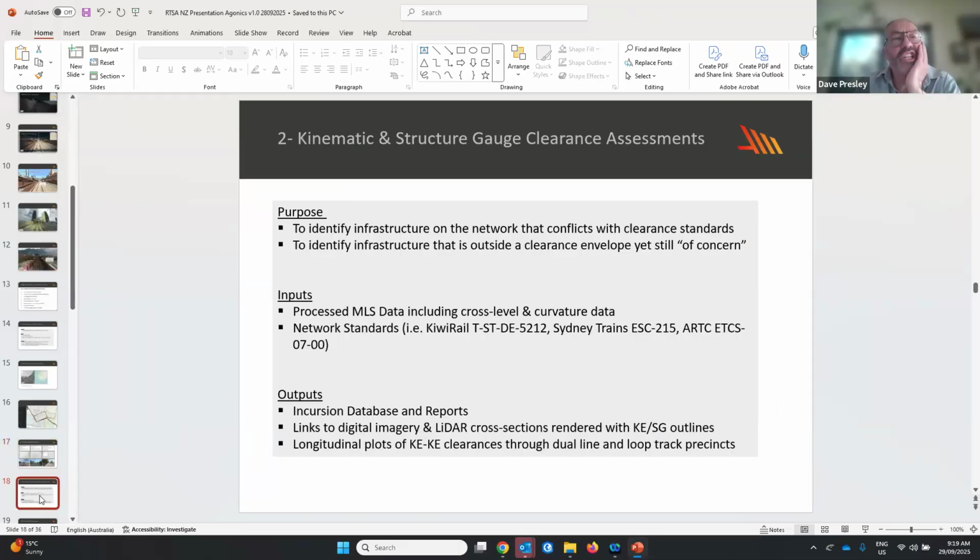A second application for MLS is to do large-scale clearance assessments, where either existing kinematic envelopes and structure gauge envelopes are tested against the point cloud extents, or occasionally the KEs of new rolling stock are tested, and also the point clouds can be used to verify if new infrastructure can be installed safely in close proximity to the track.